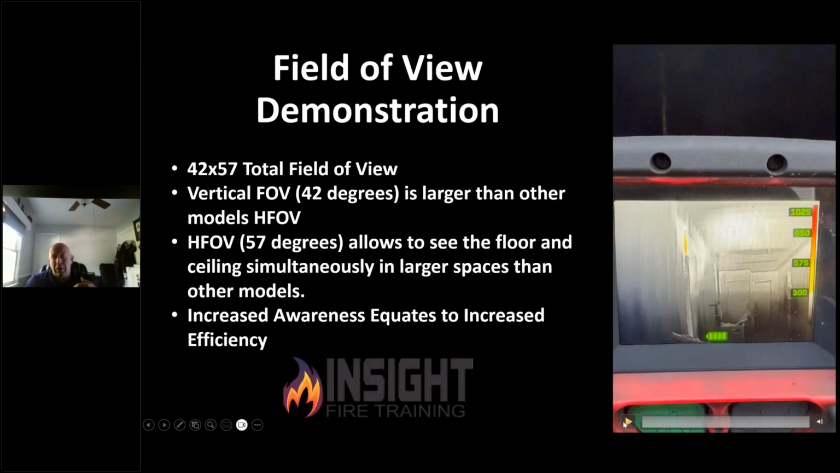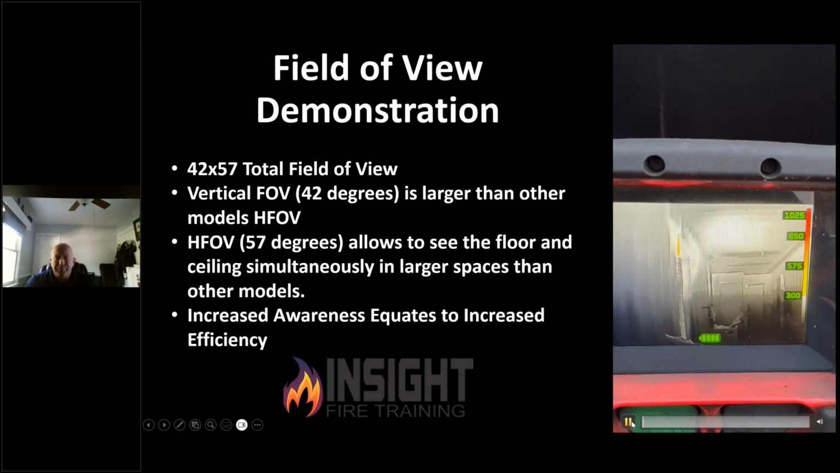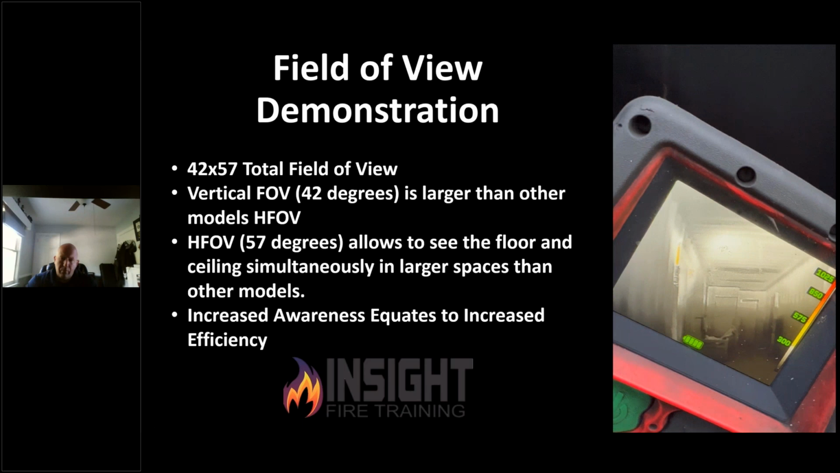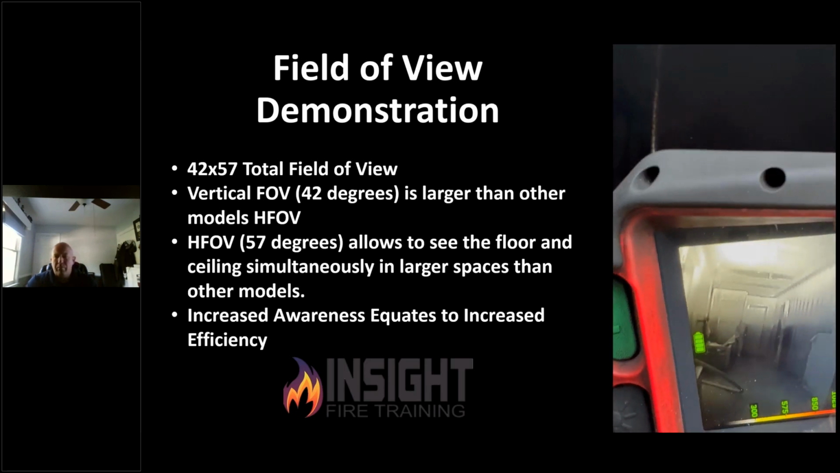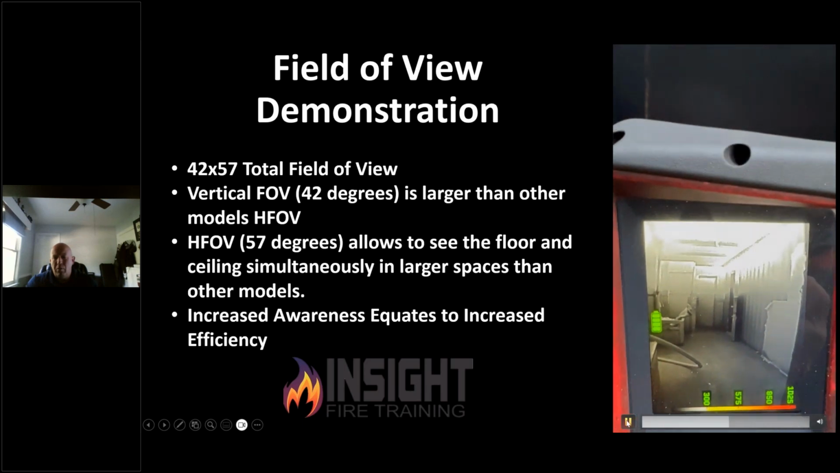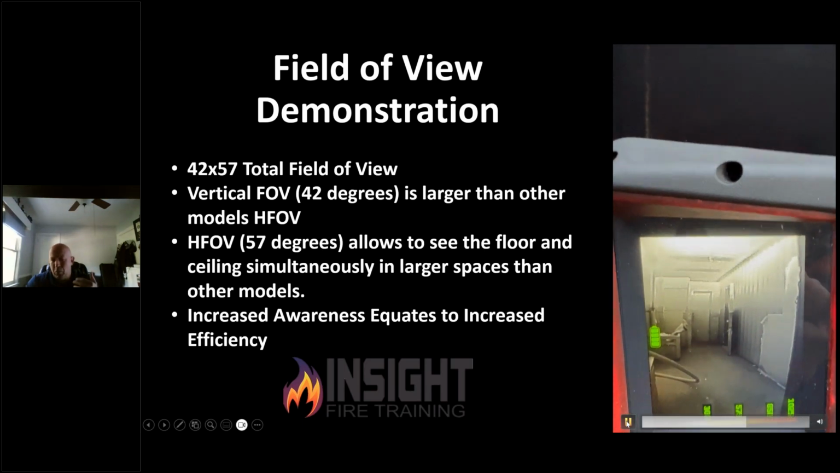I want you to check out the gangster grip demonstration in this and why this is important. We're standing at the doorway of a container in Stallings Fire Department, Stallings, North Carolina. And I want you to consider yourself lost and disoriented, and you simply rotate the camera sideways and see if you can pick out how to find your crew and find your way out. Notice we picked up the hose line and the floor when we turned it sideways, holding the exact same orientation.